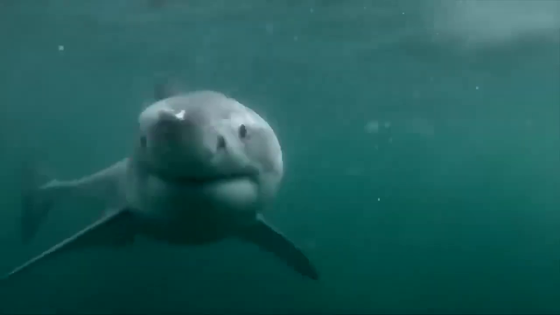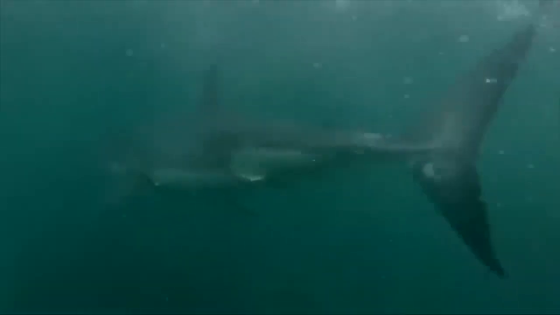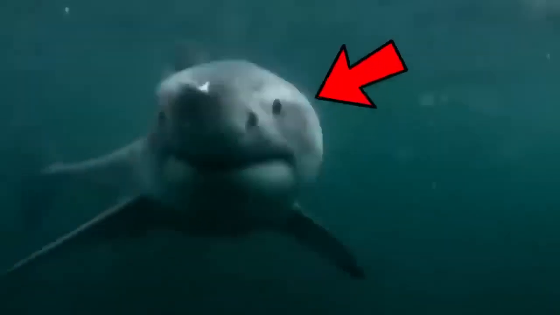He went under the water to see what it was, and there the white shark was swimming right beneath him. He tried swimming away as fast as he could, while continuously looking for the shark, and there it came again. This time straight towards the man, but somehow he actually made the shark turn the other way. Good thing it happened and the man came out of the water safely.